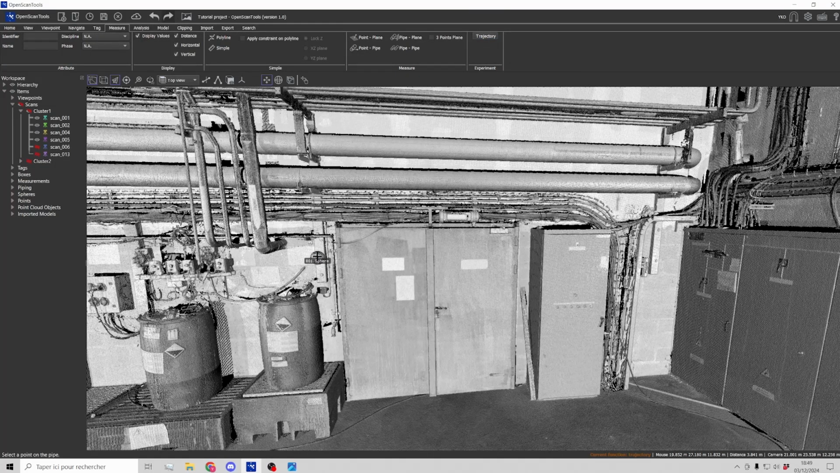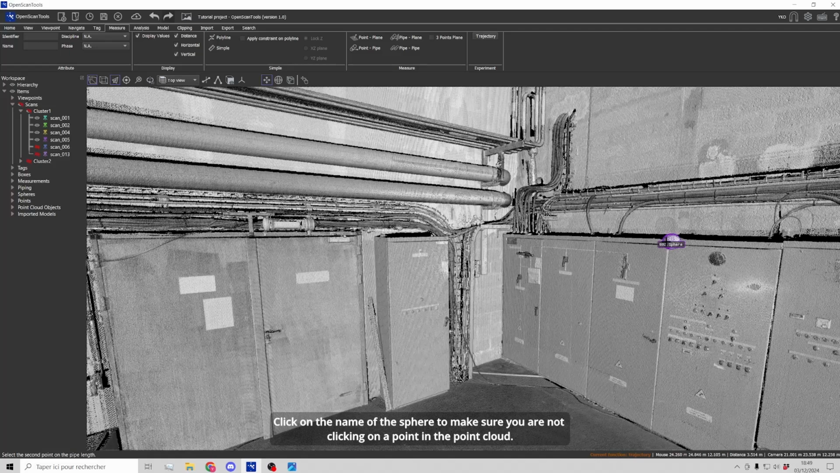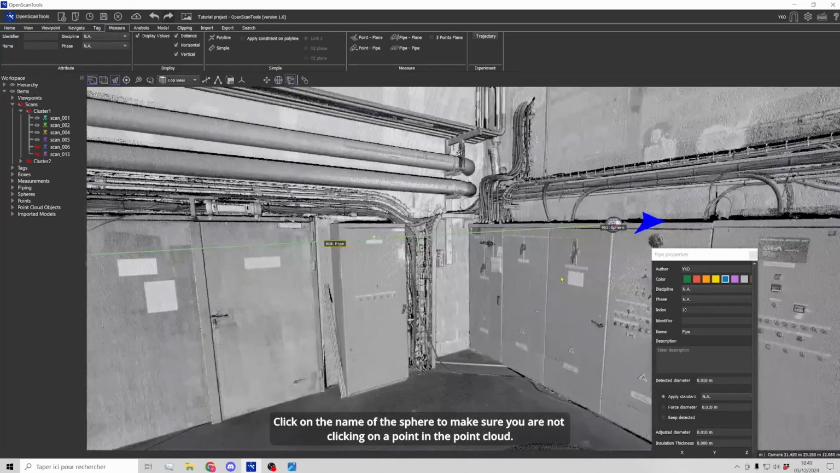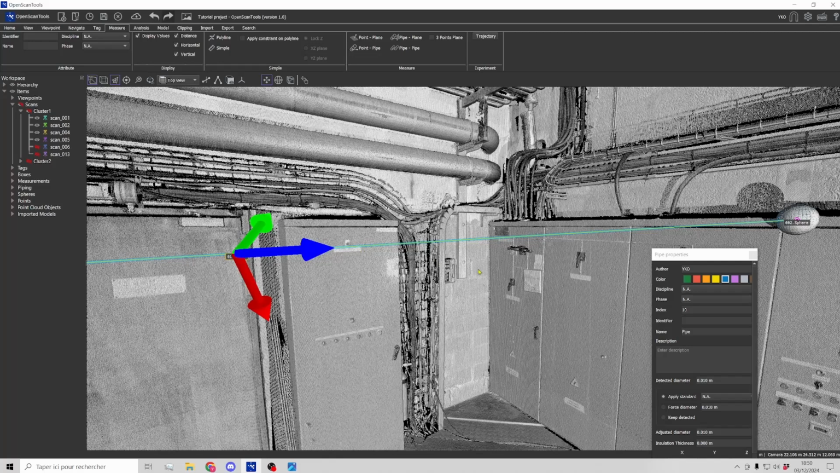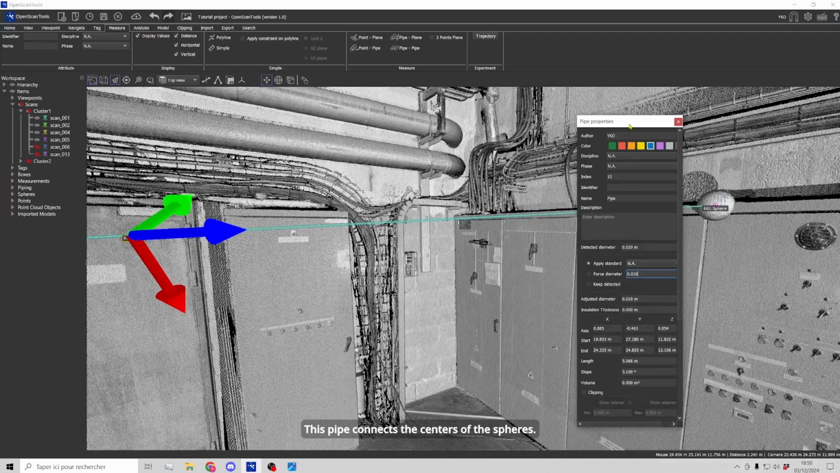And now I just have to click on the two spheres. And you can see that a pipe has been created. By default, its diameter is 1 centimeter, but you can force the diameter, for example, 5 centimeters.